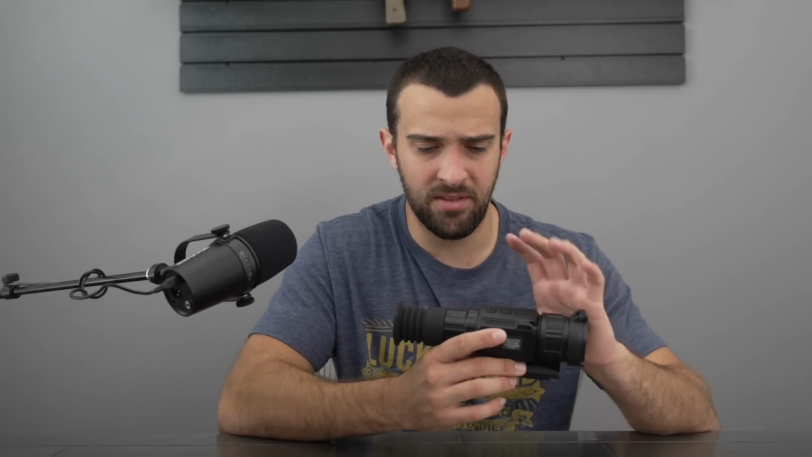Now going through the actual function of the scope here, I like how simple they kept it. In fact, on top, there's only 3 buttons. You have your power, your menu, and then a little camera icon to start and stop recording and take a picture. We're gonna get into that feature as well in just a little bit.